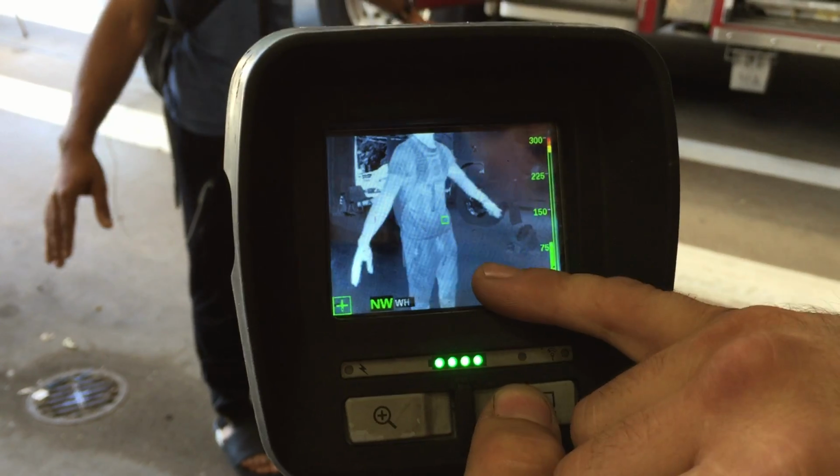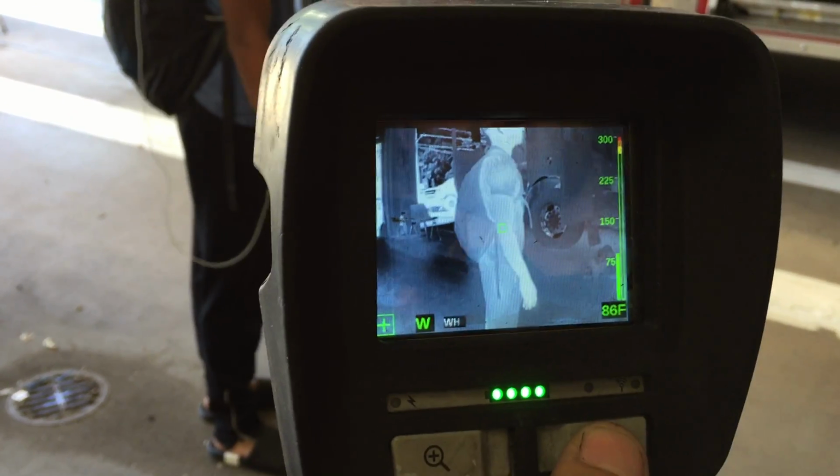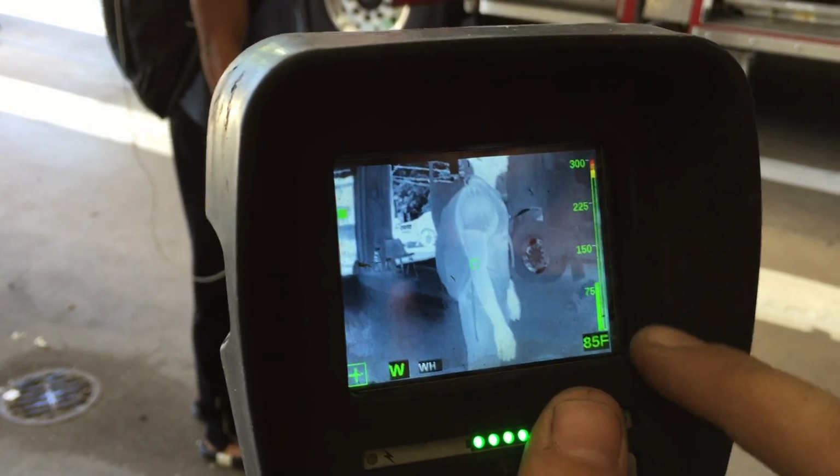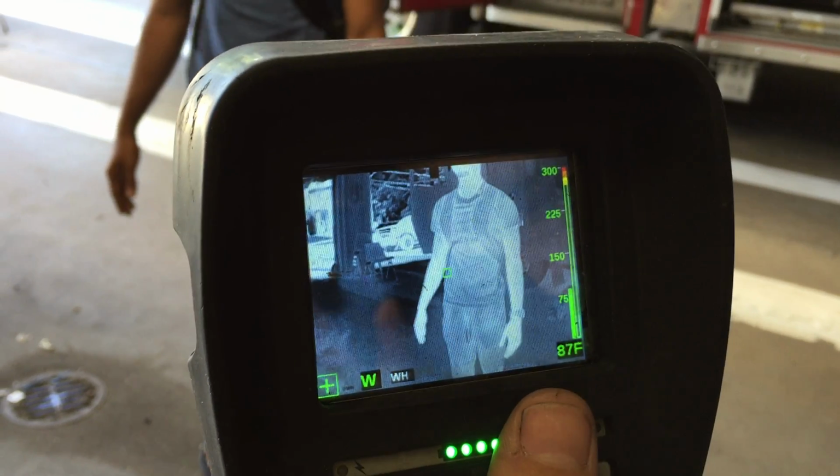Also in this mode, you get several different heat signatures here. Right now it's in white hot, which is pretty much our standard. Generally what we usually use as far as that. Also along here you have a temperature gradient scale. Right now it's in high sensitivity mode.